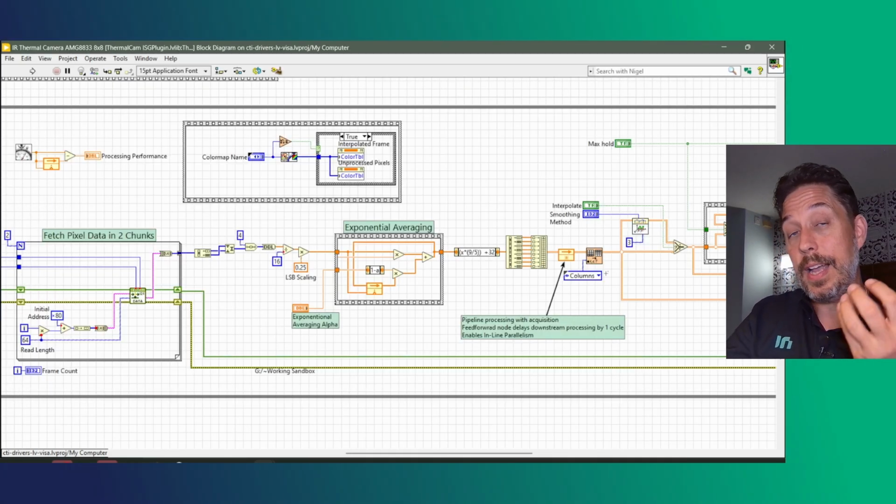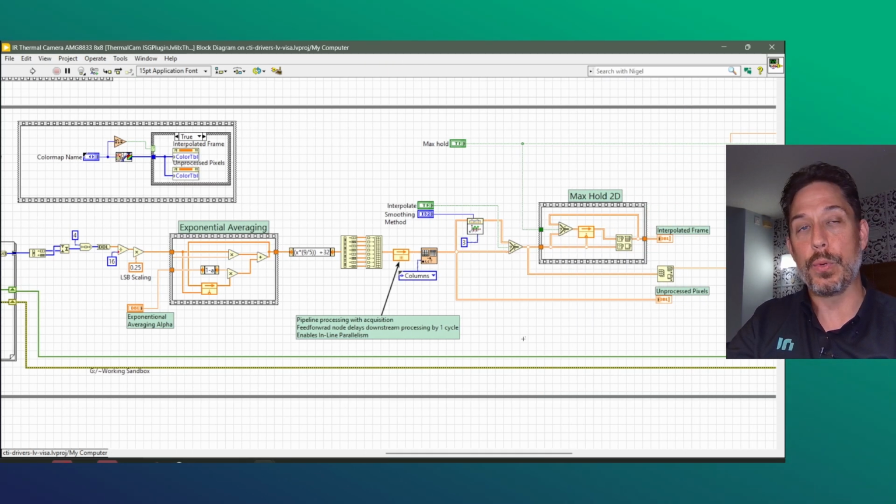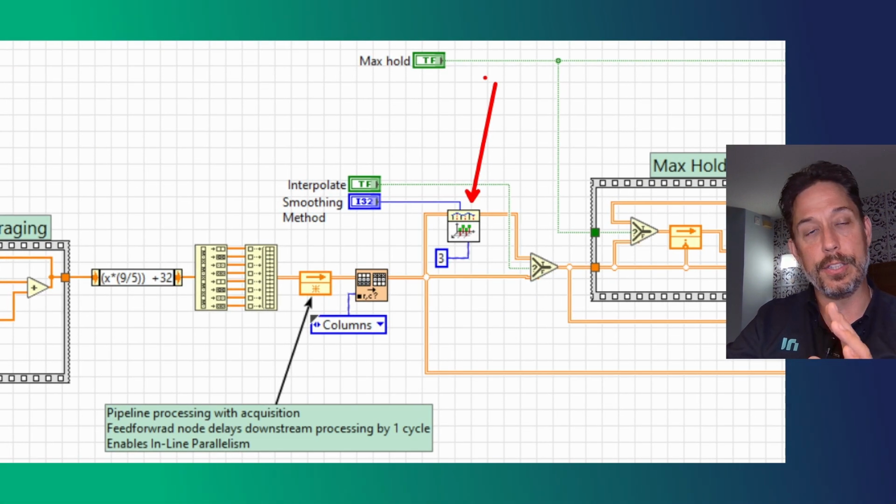Now, if you want to see higher resolution information from this thermal camera, what I found works really well, it's built into LabVIEW and does a great job. You didn't have to go off and find a library because it's already part of it, is the ability to go through and do this right here. This is a bilinear interpolation.